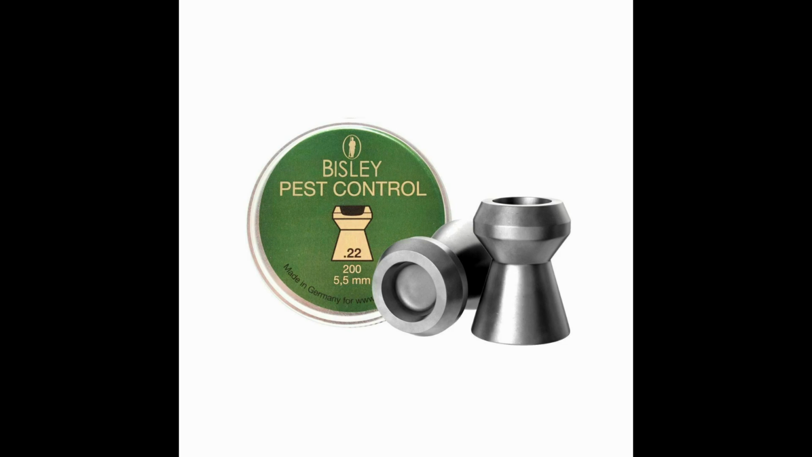Especially on a Springer. The pellets I use on this Springer are those Bisley Pest Control massive dome head pellets, and I'm going to be very curious to see what sort of thermal splat you get when you knock a rat on its ass with it. So anyway guys, that's enough for me. I will get on with the hunting now.